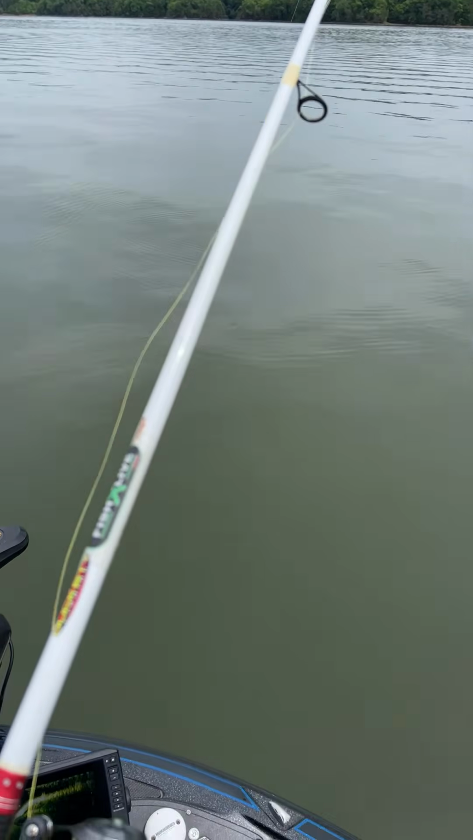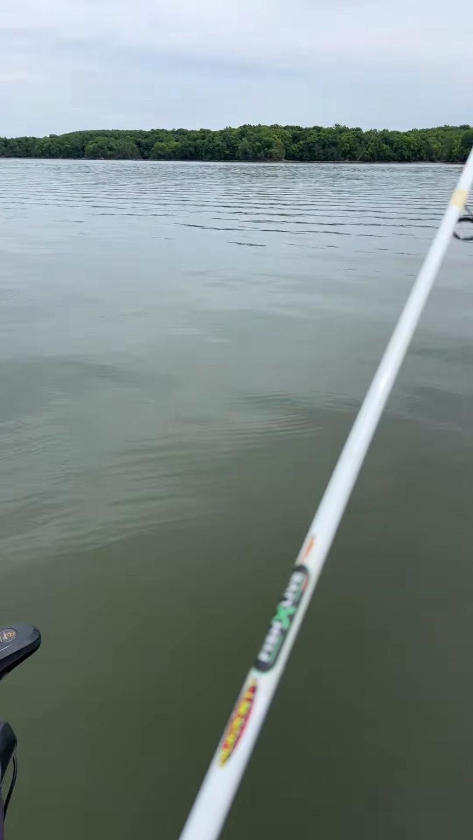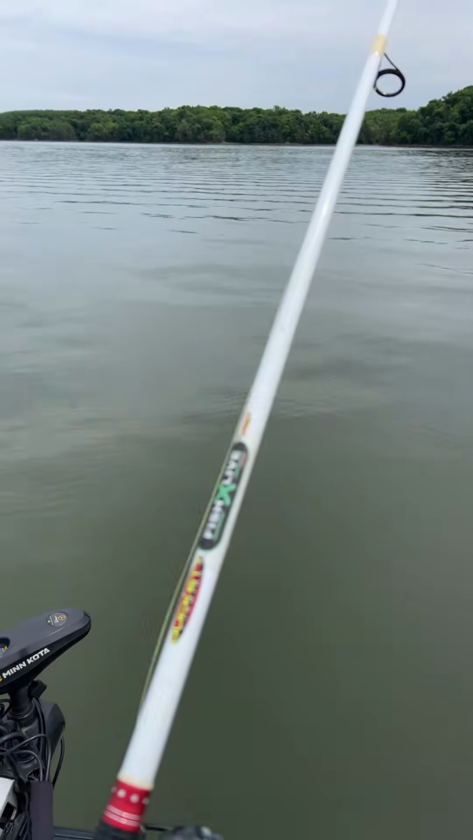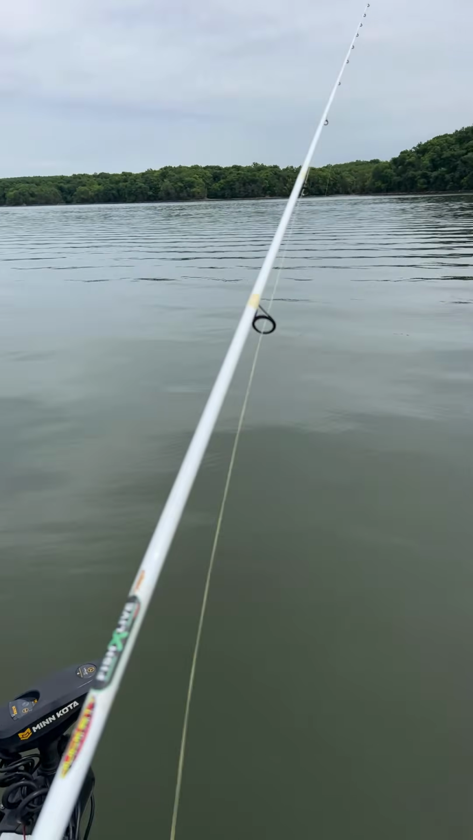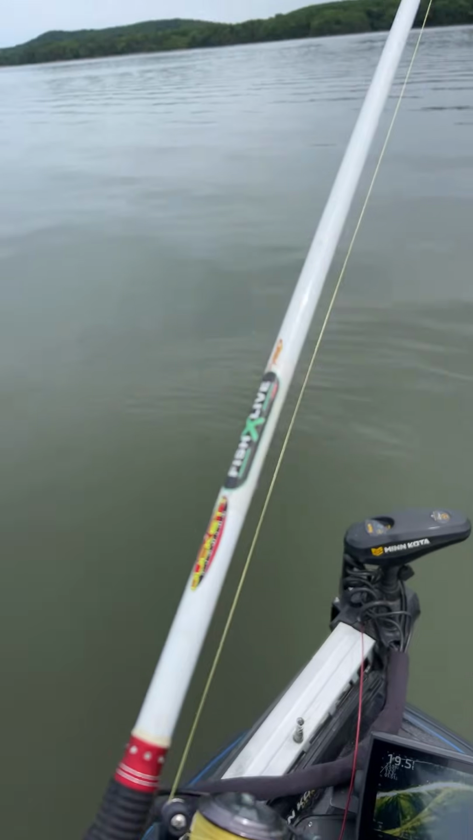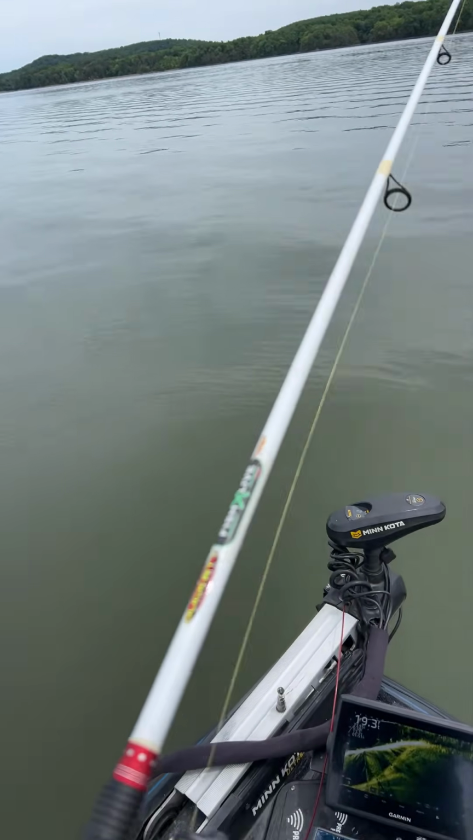All right, let's see. I don't plan on staying out here long, so put about 10 more minutes on the shot clock to play around right here on this ledge. And then we're gonna head in and do something a little different.